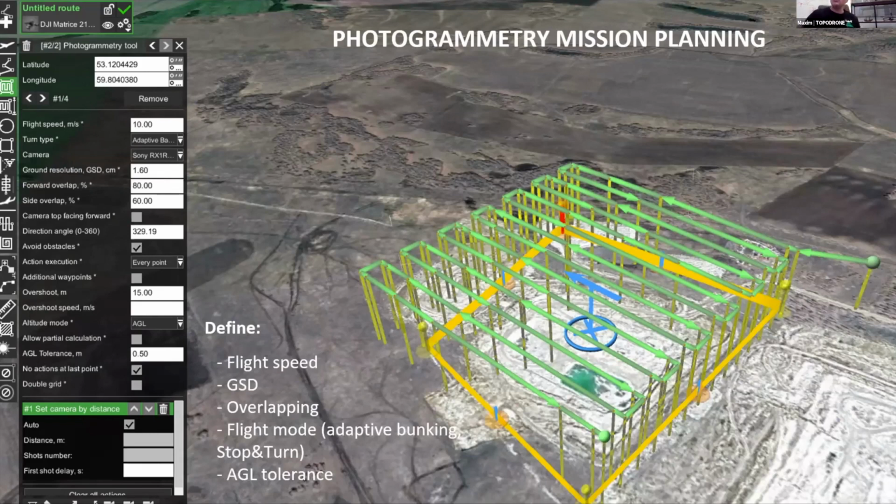But with photogrammetry, you need to increase overlapping. Why? The more images you have over the same terrain points, the more accurate the terrain model or three-dimensional model will be. And of course, you can set up overshoot just to fly outside of the area, and altitude mode, AGL or AMSL.